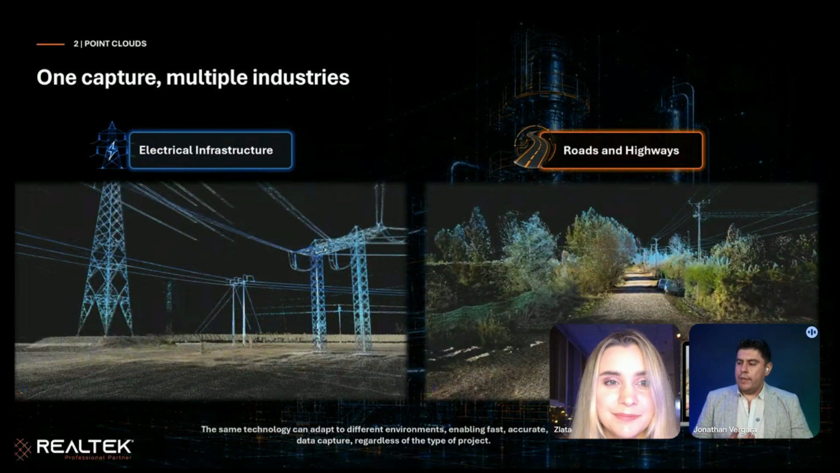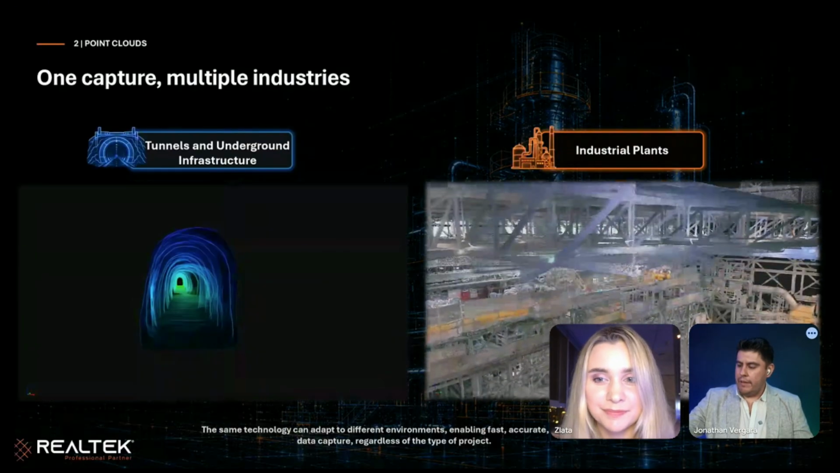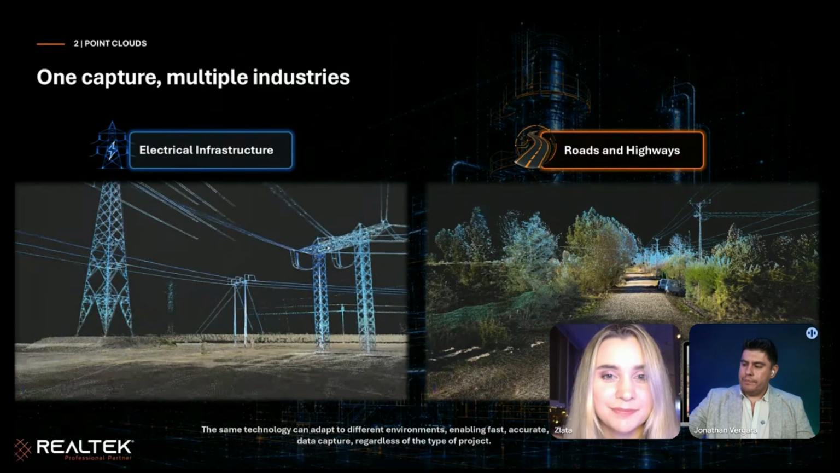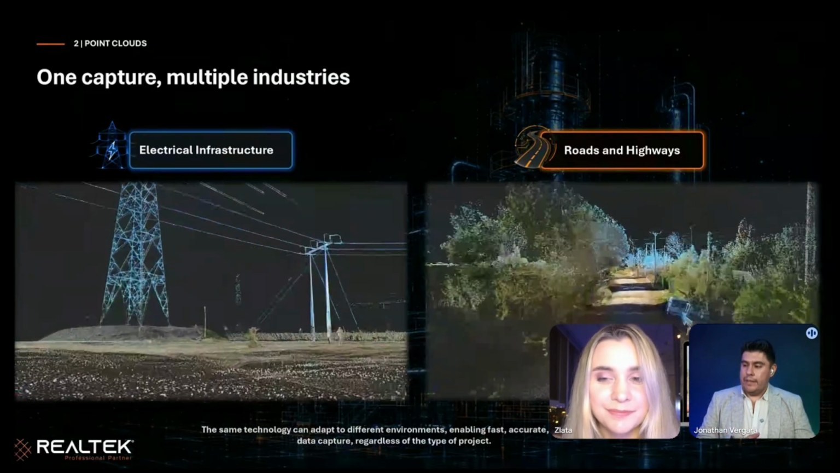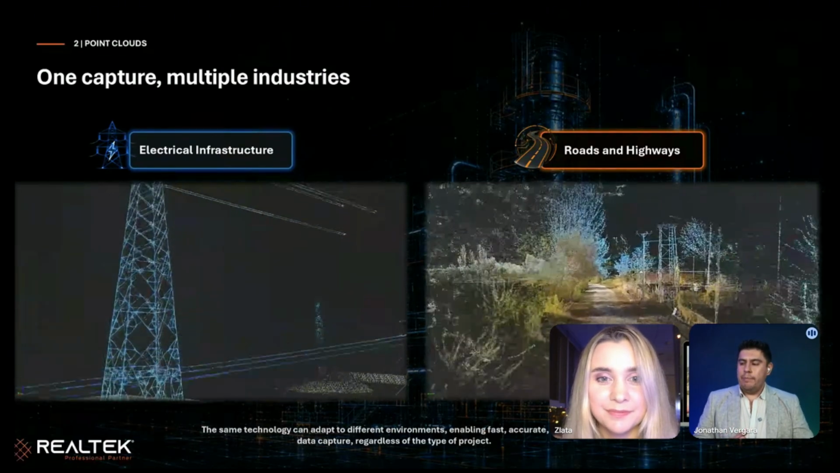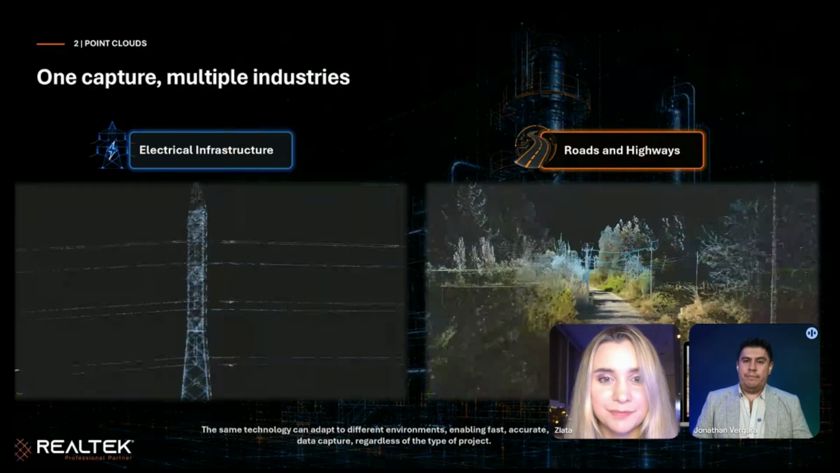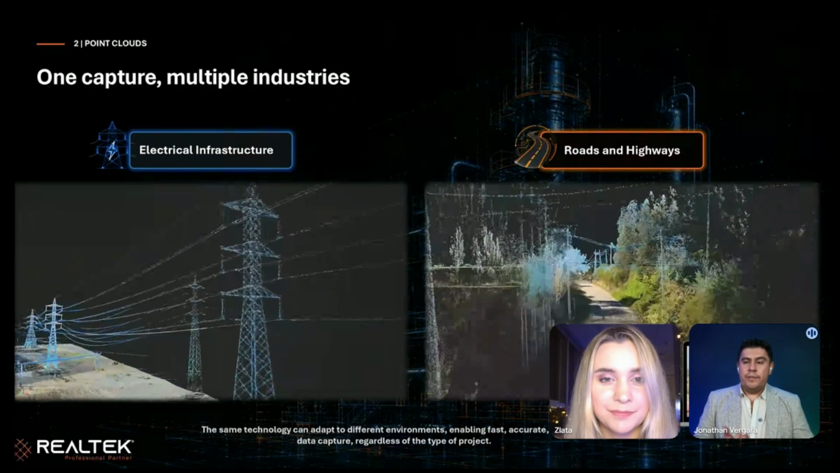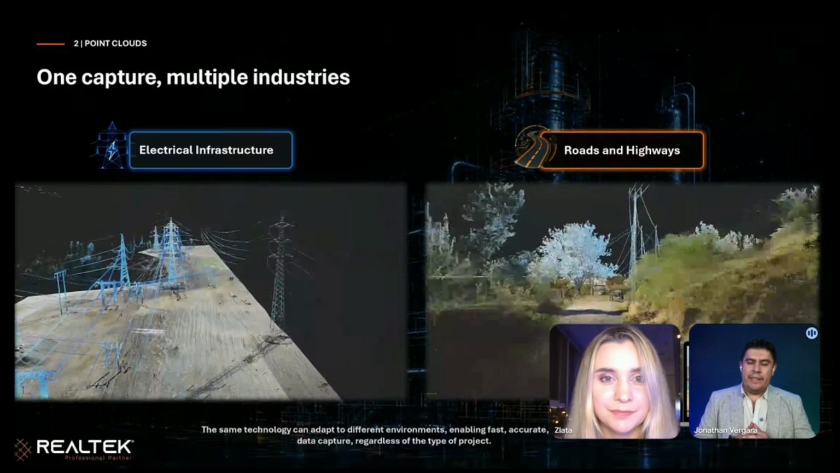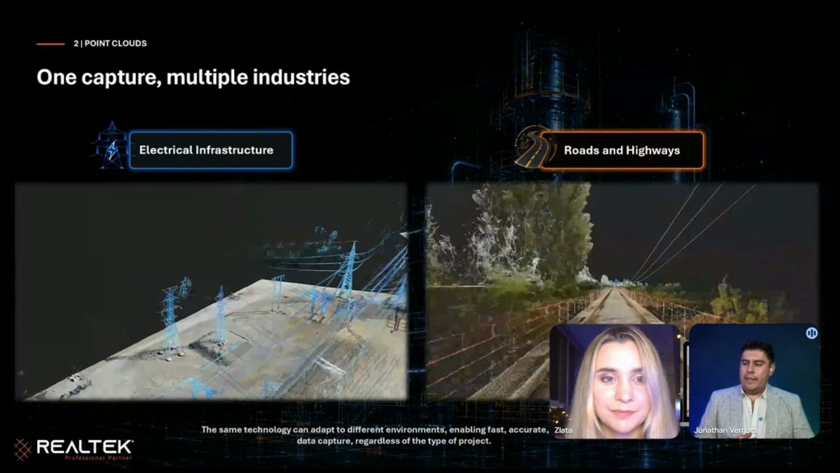For example, if you are capturing a route like this slide, it's common to think, okay, I will pass with my car 10 times because I want a very big point cloud with a lot of information, and that is a common mistake.